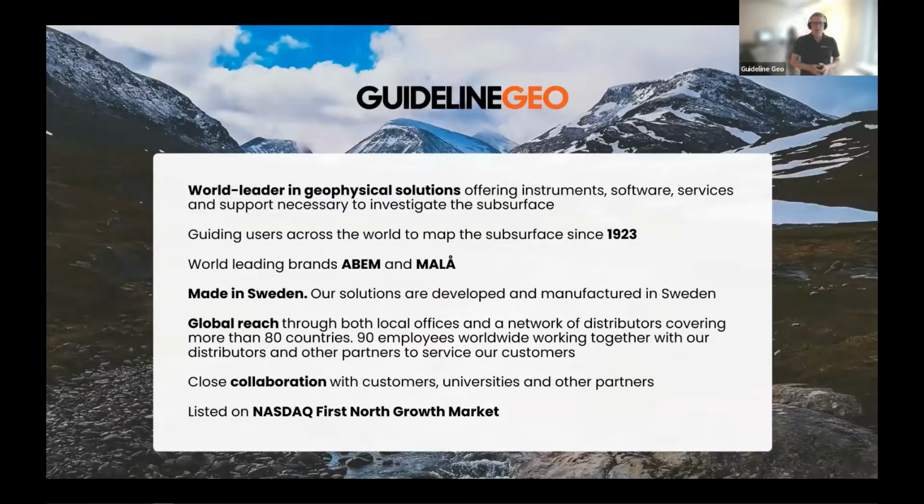Guideline Geo is the world leader in geophysical solutions. We offer instrument, software, services, and support necessary to investigate the subsurface. And as you can see from this slide, we've been around for a while. Not me personally, but the company has been around for almost 100 years. We are celebrating that next year in 2023.